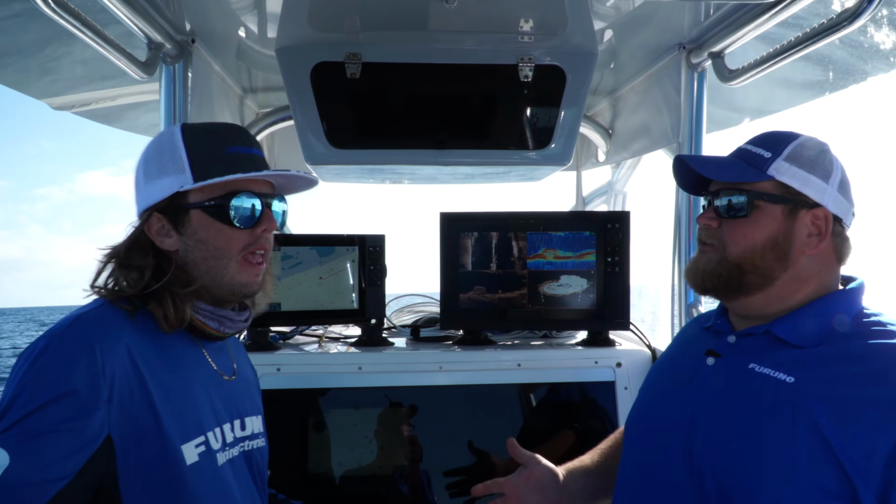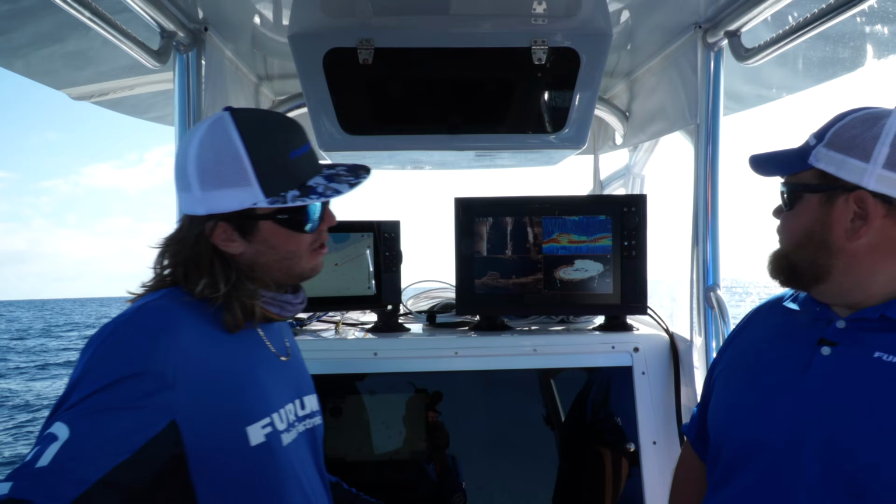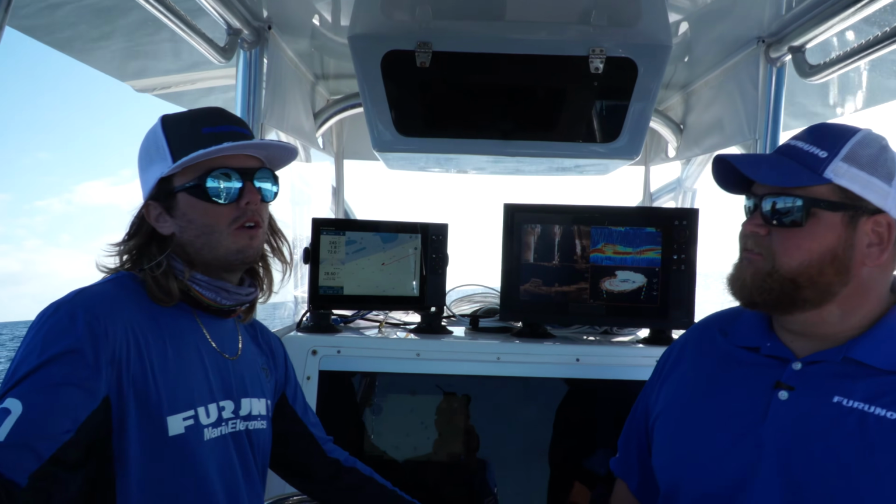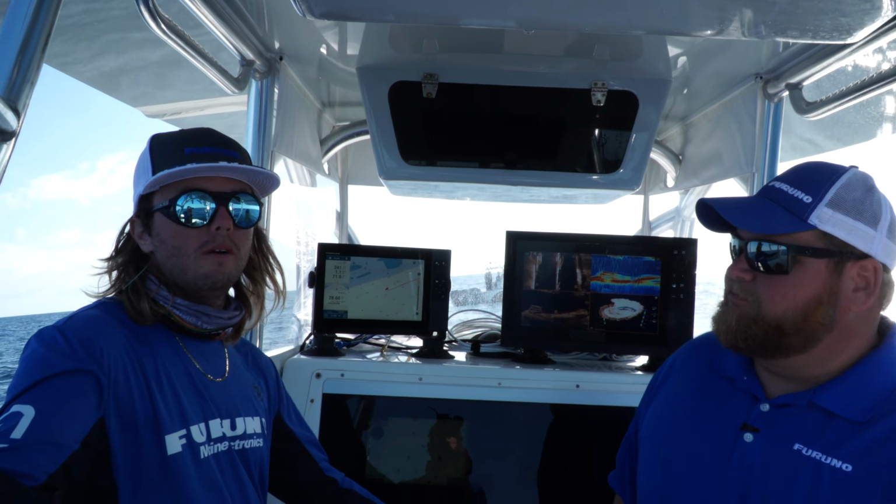Cam, where are we at now? Yeah, so we've come in much shallower. We're sitting in about 100 feet of water, 110 feet of water. This is a pretty big structure. This is an old military ship, so we should mark it up very well here.